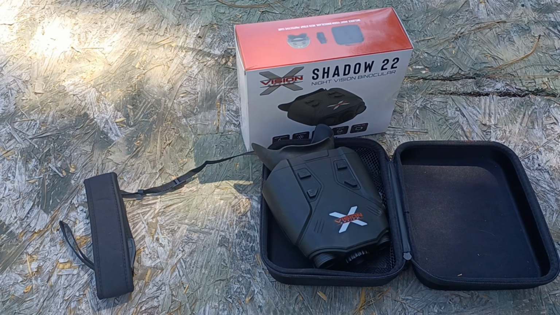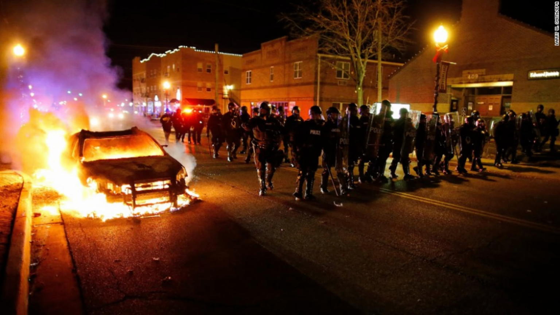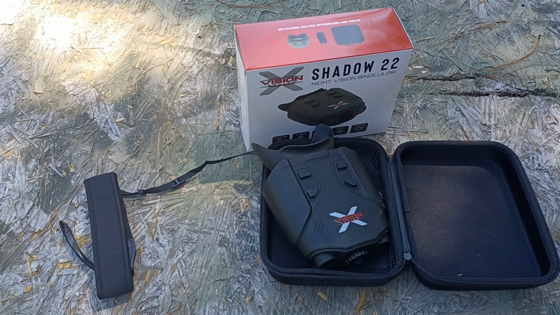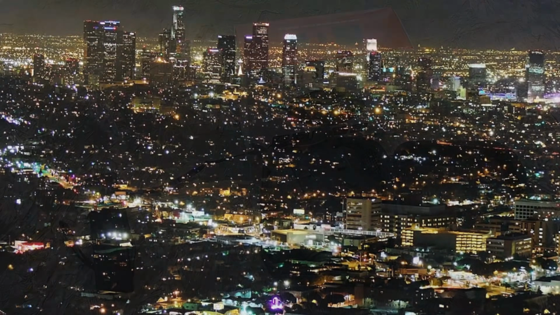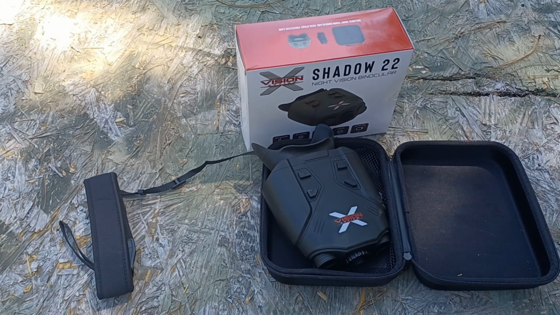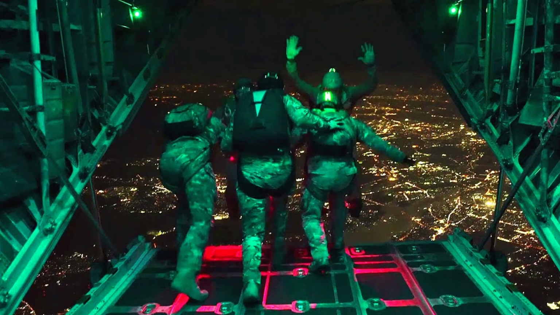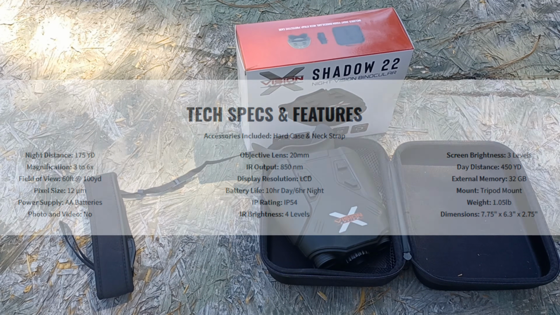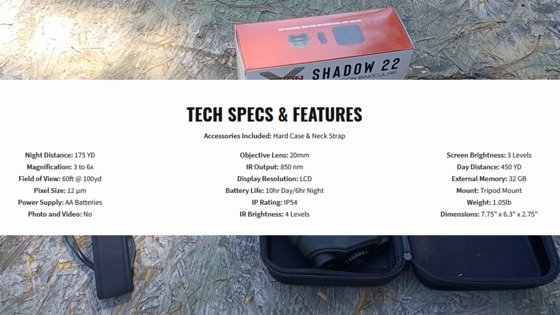However, if you're in some sort of a riot type of event, like the LA riots, and you're a roof Korean, and you're up on a roof and there's other ambient lighting in the area, I think this would be fine for you to do some surveillance. It should be enough ambient lighting to kind of conceal your signature and stuff. So, it has some tactical applications for civilian world, but if you're going to be halo jumping in enemy territory, 850 is not what you're looking for. You want a 940.